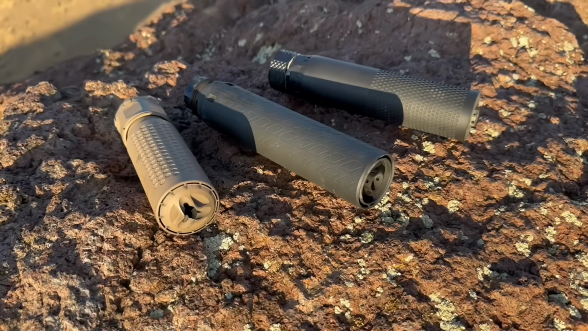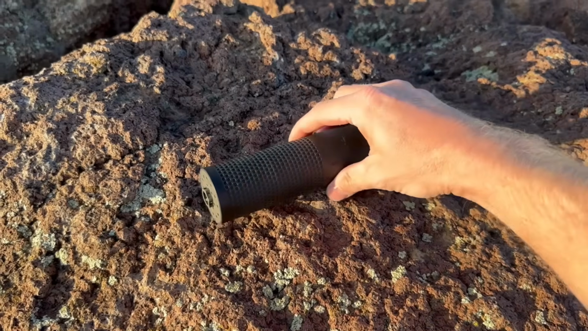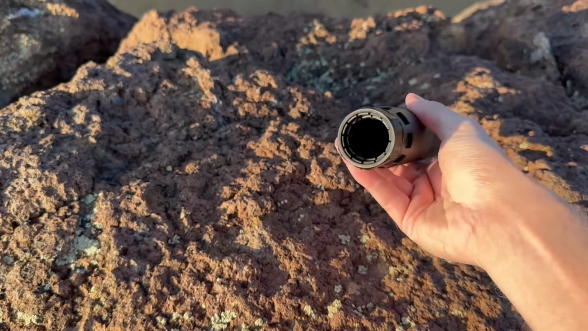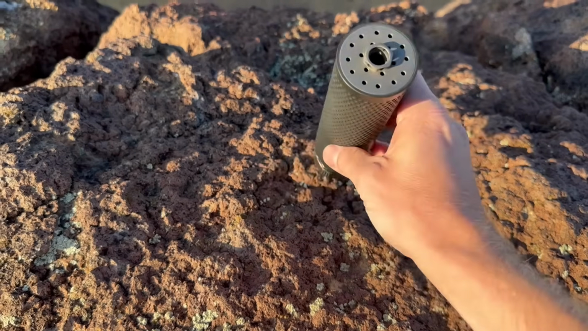I'm then going to fire a couple of rounds through each rifle with each different suppressor. So what we're going to be running for suppressors, first up is going to be the Fletcher Rifle Works Texas Flood. This is going to be a 30 caliber can. It's going to have a vented front end cap as well as a solid front end cap that I'm going to change out to show you what the vented versus solid is going to do.